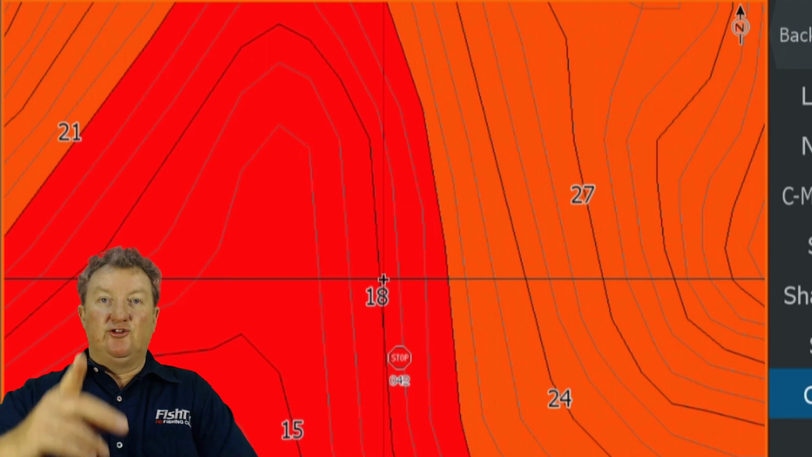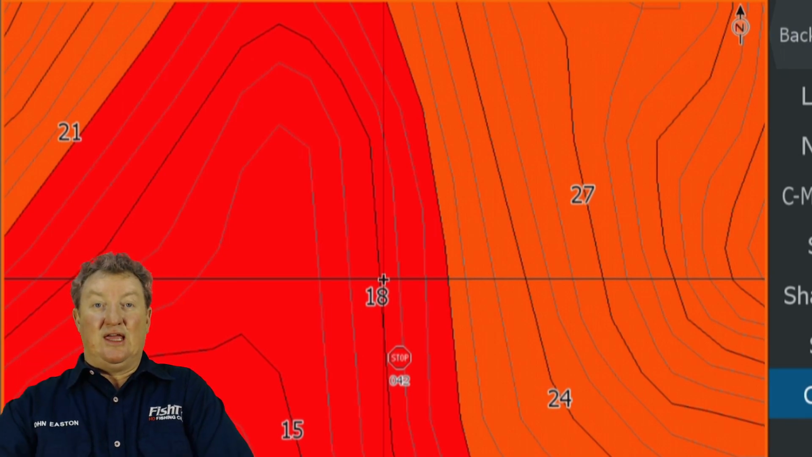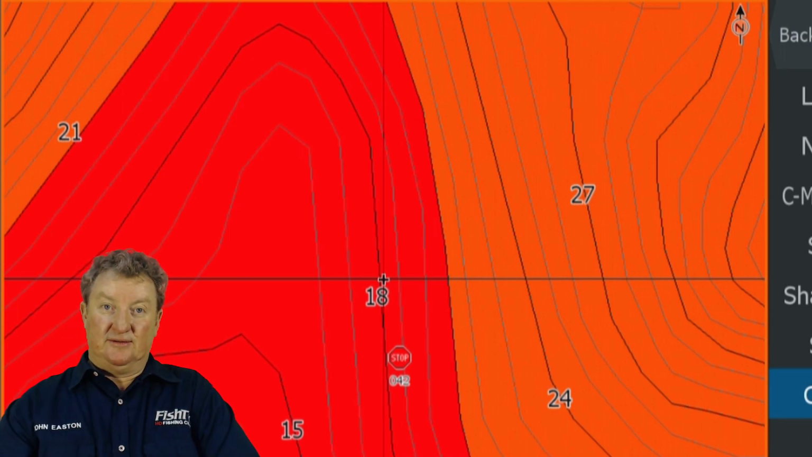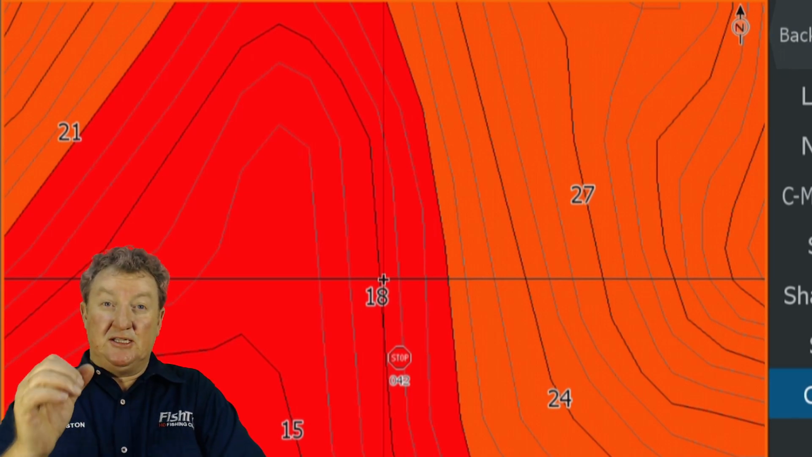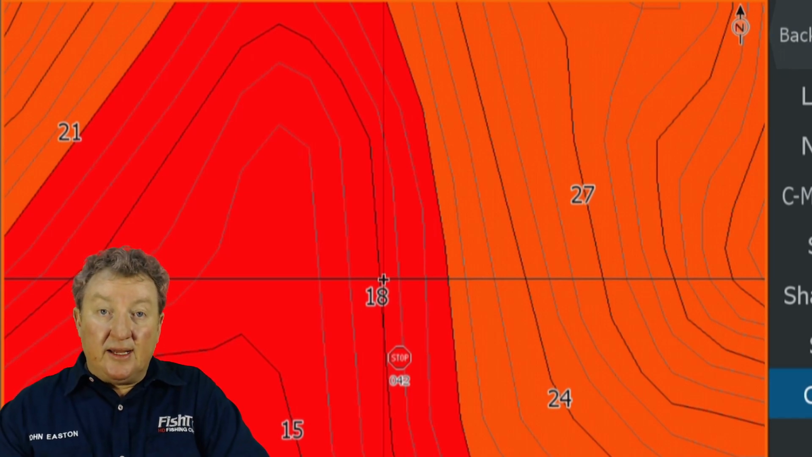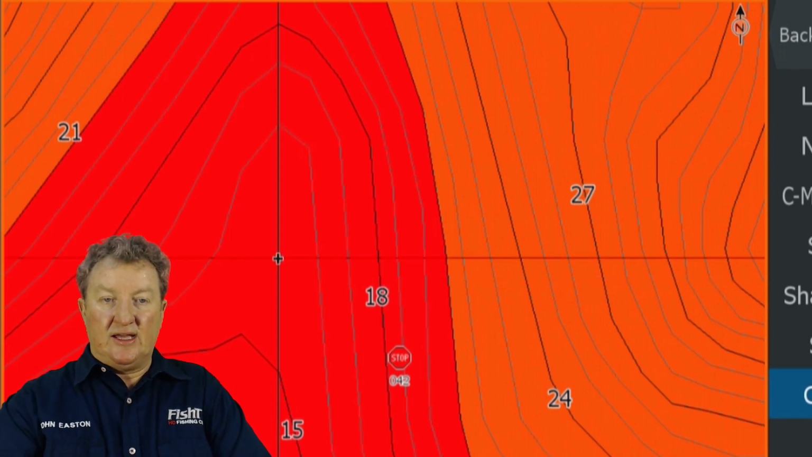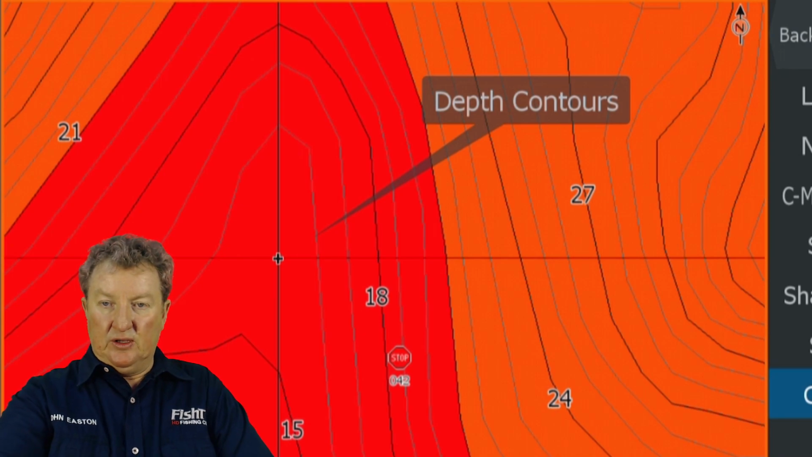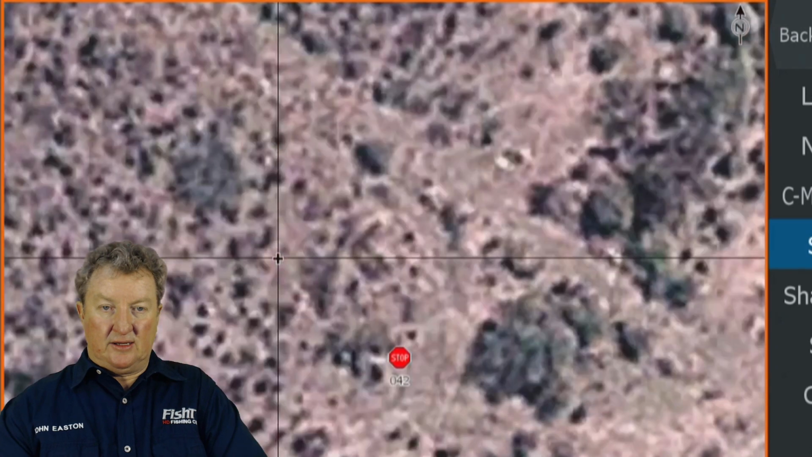Remember guys, do not trust the satellite imagery for exact location. Google Earth is very often out. I've had it, guys, up to 30 meters out. That's 90 feet. That's a long way off. In this case, that's where our actual flat is. So we go to satellite. No, we went to satellite of 2012.